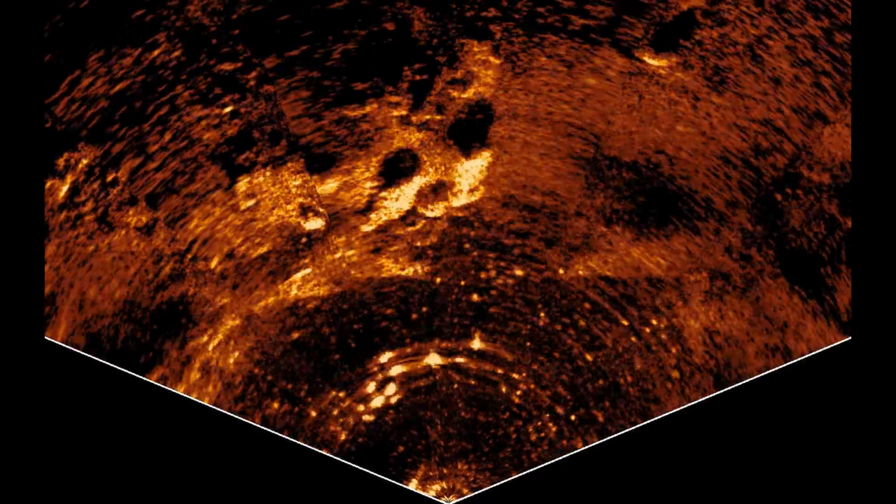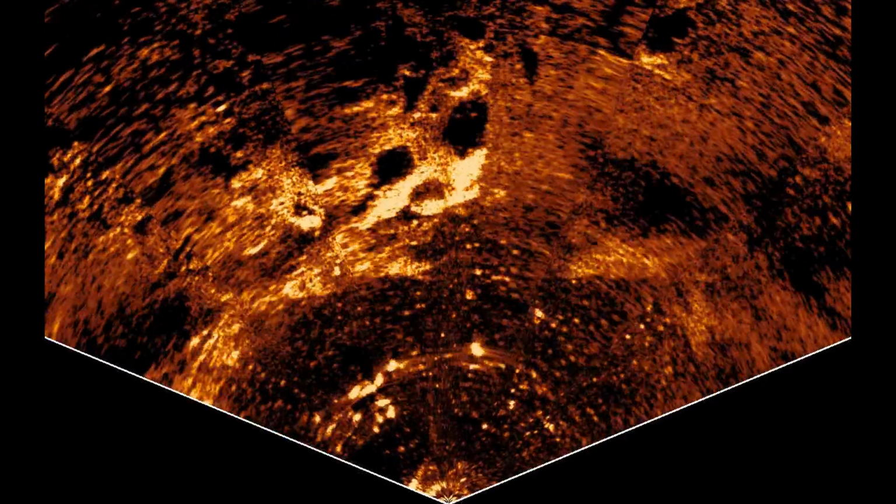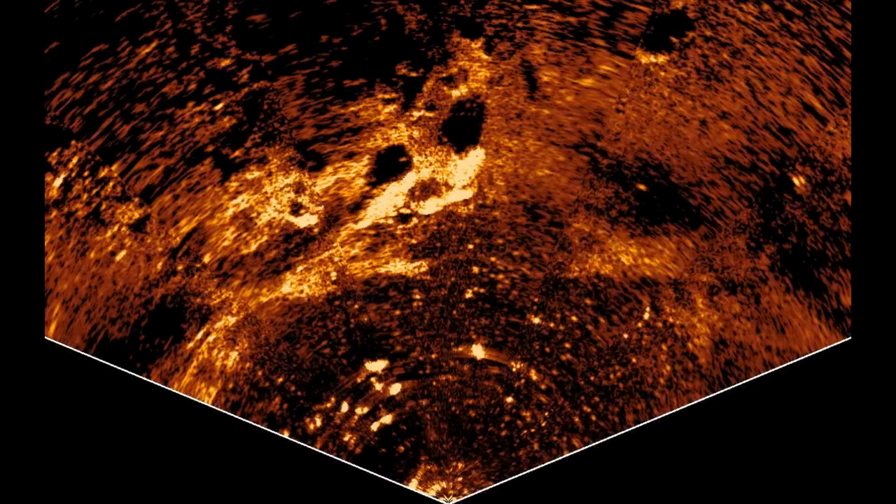Definitely when the fish are higher, they're brighter and bigger, and then you can also sometimes see the shadow that they're casting on the bottom further up.